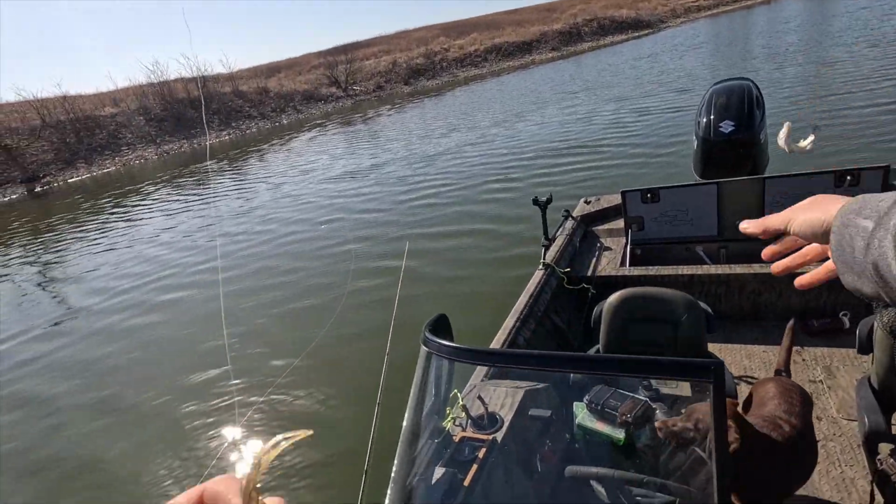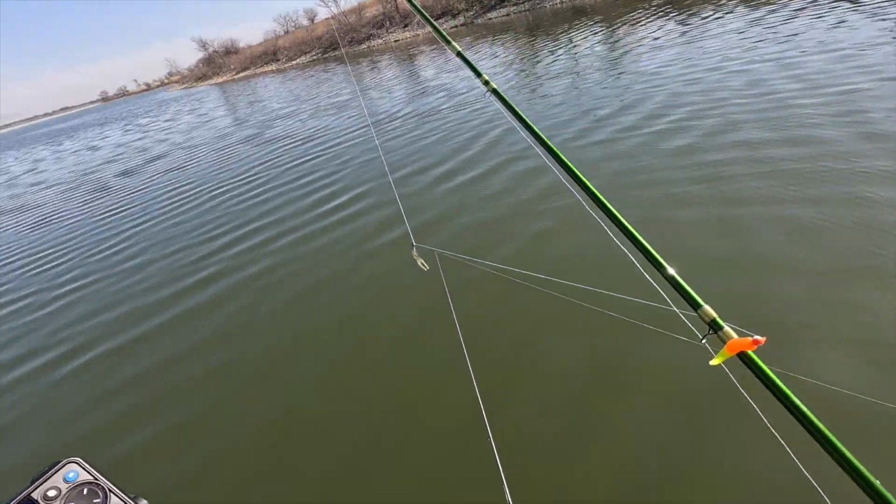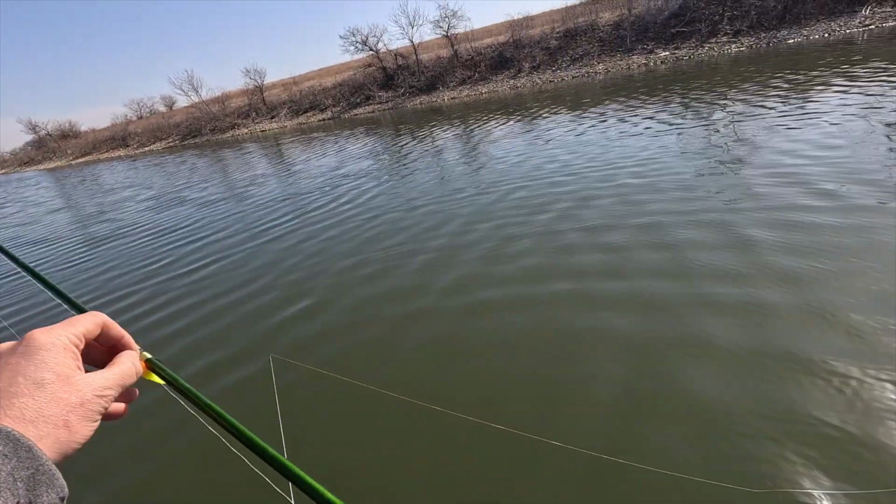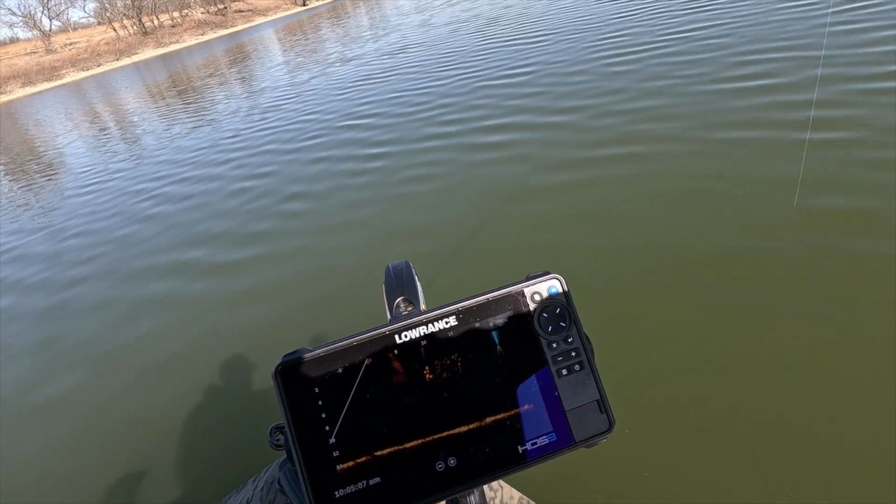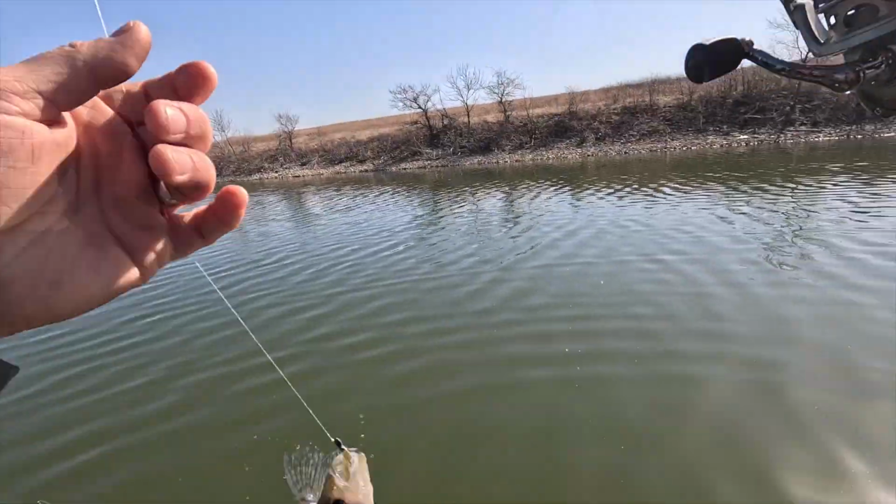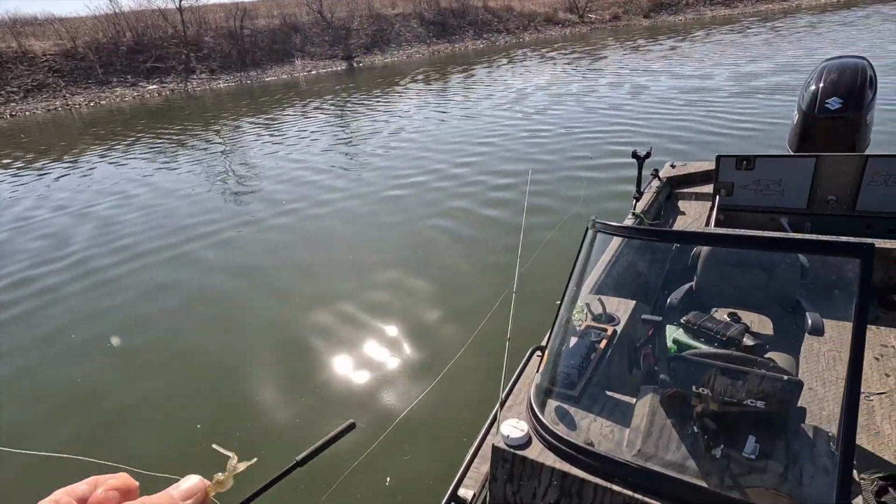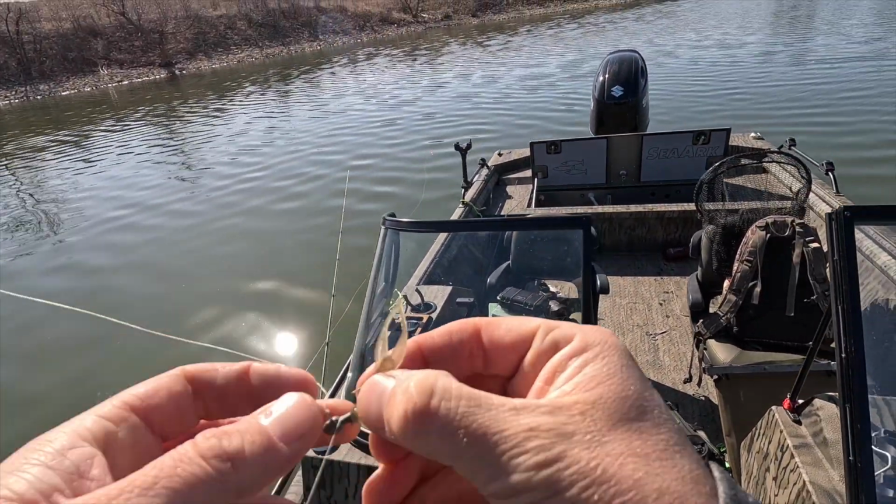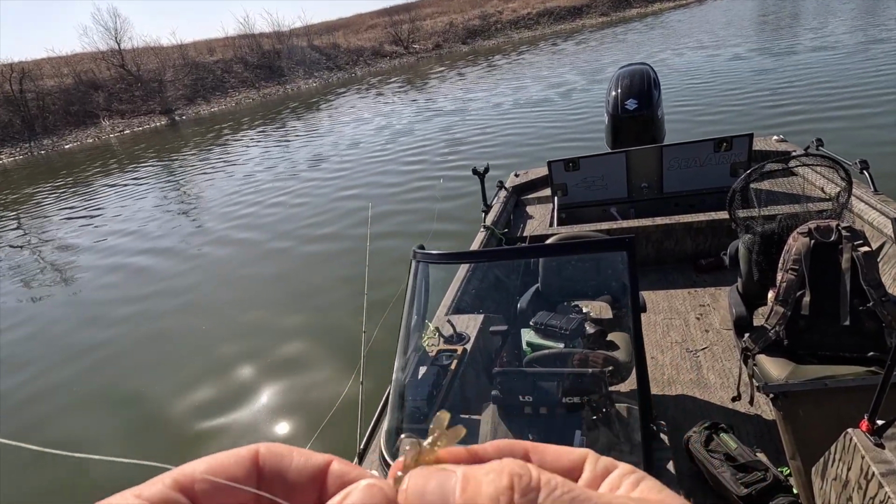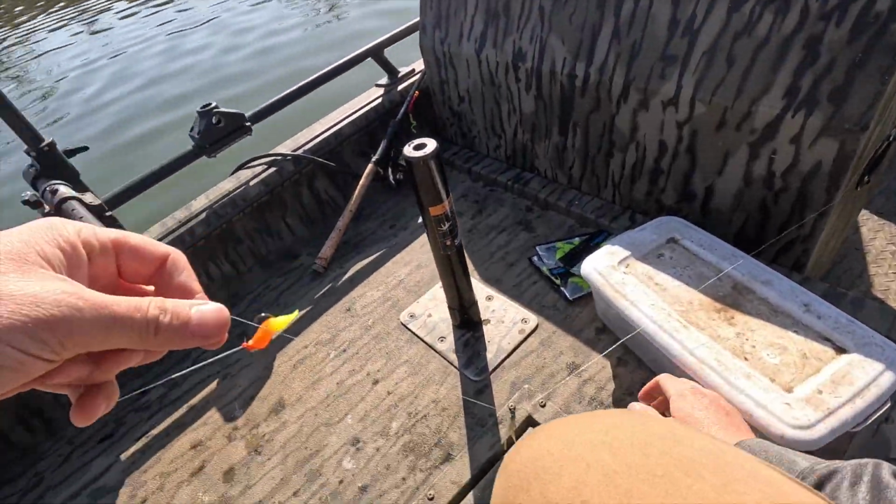So we'll keep after these fish. And I just gotta migrate with them. Seems like anyways. Another one. Okay, they're really liking that little bait. I'm gonna put 2 on. Sometimes you just gotta find the bait that they really are keying in on. That would be this little puddle jumper.